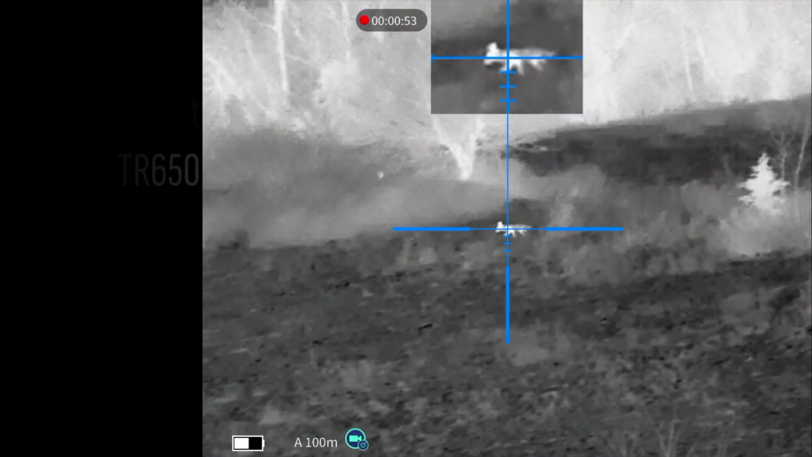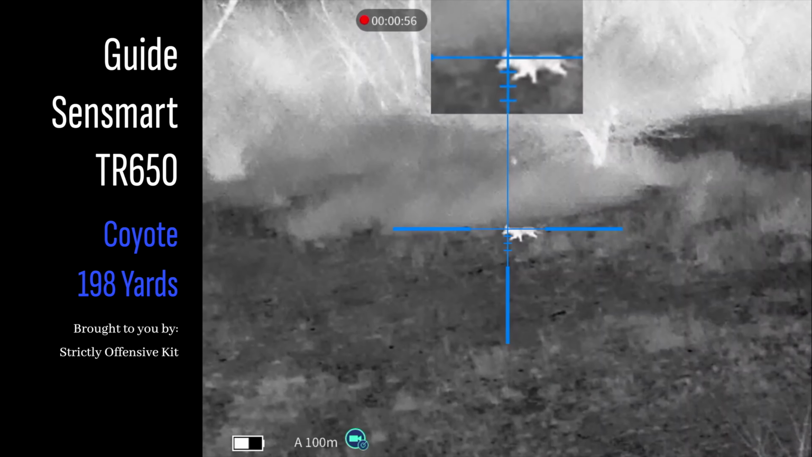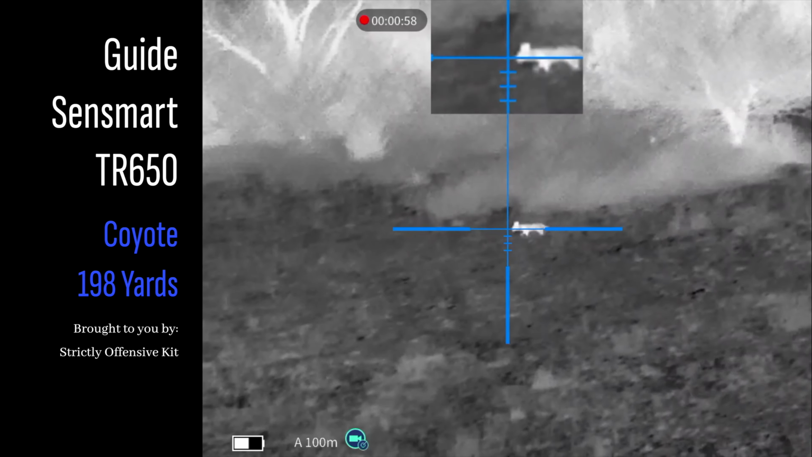Quality-wise, just pure image, man, it was close. And I really like the zoom feature on this thing. Like I said, on the 25, 35, and 50 millimeter, the only differences are price points and the field of view.